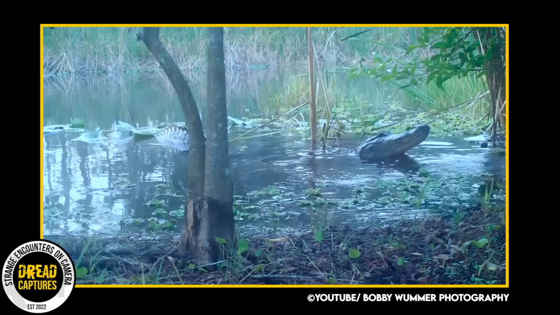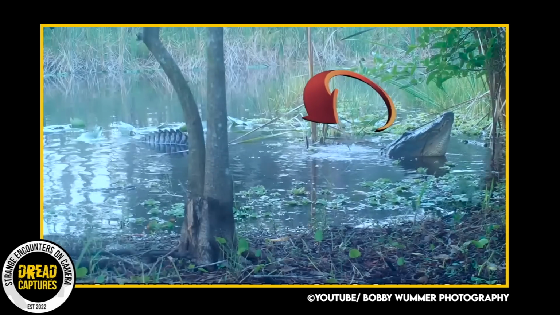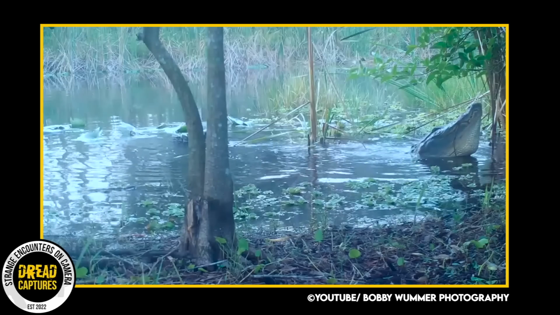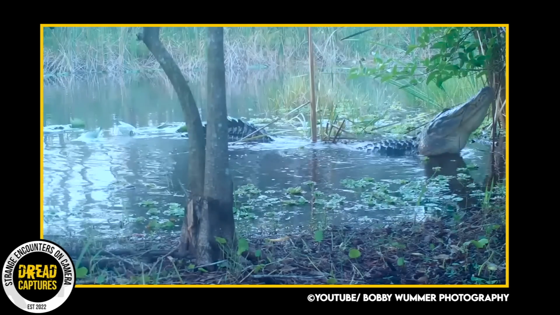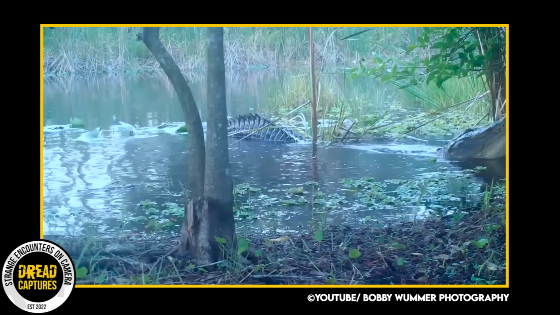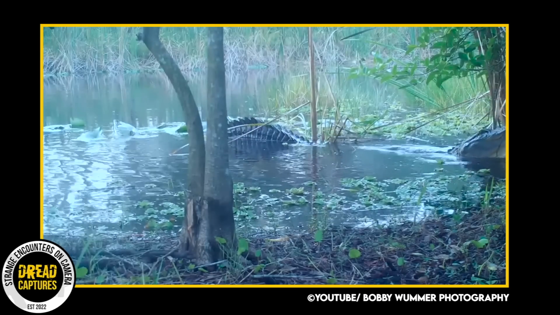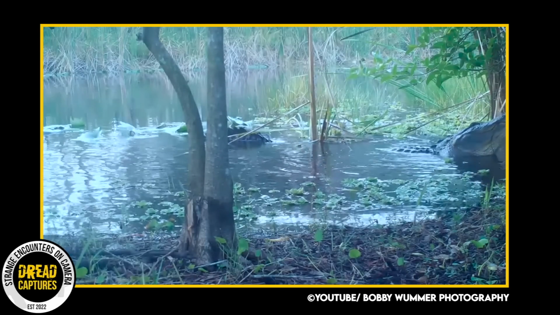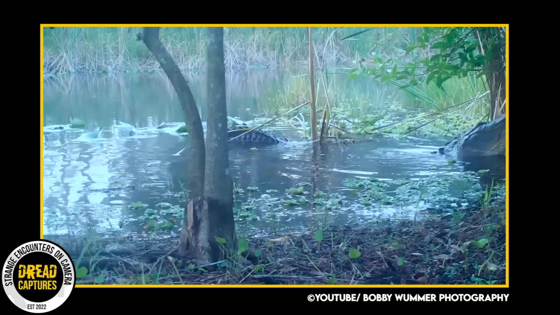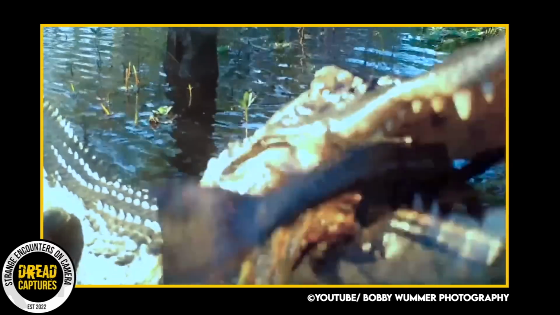Another awesome trail cam clip here from Bobby Wummer Photography. This gator here is enjoying an armor-plated catfish. Just crunch right down on that thing.